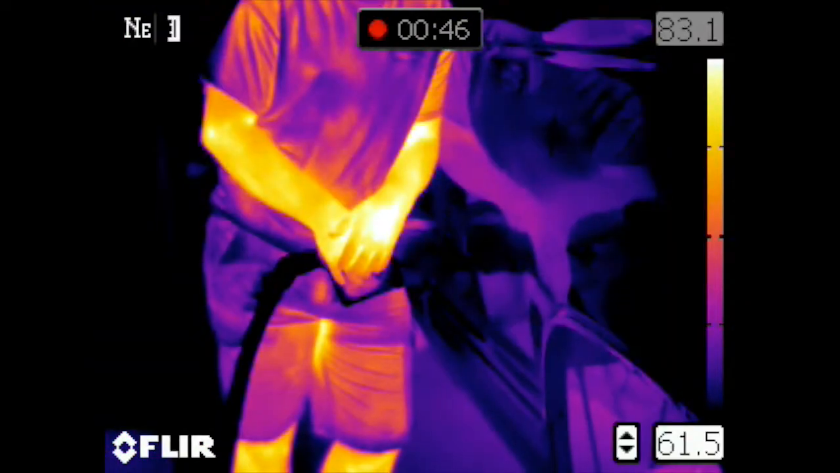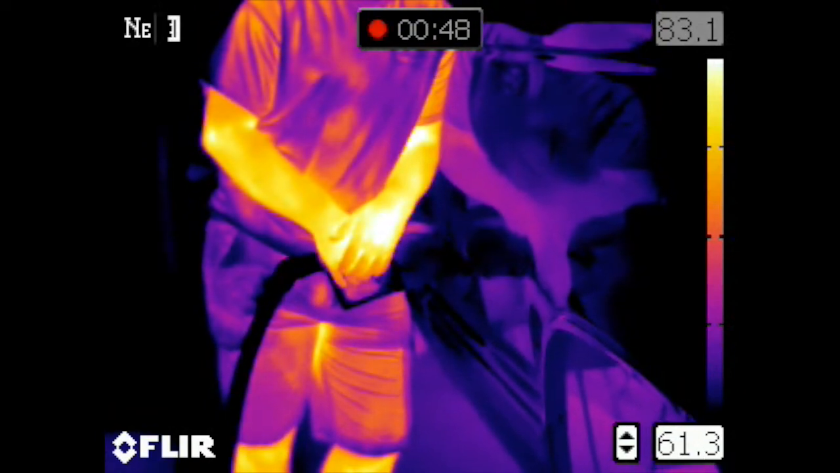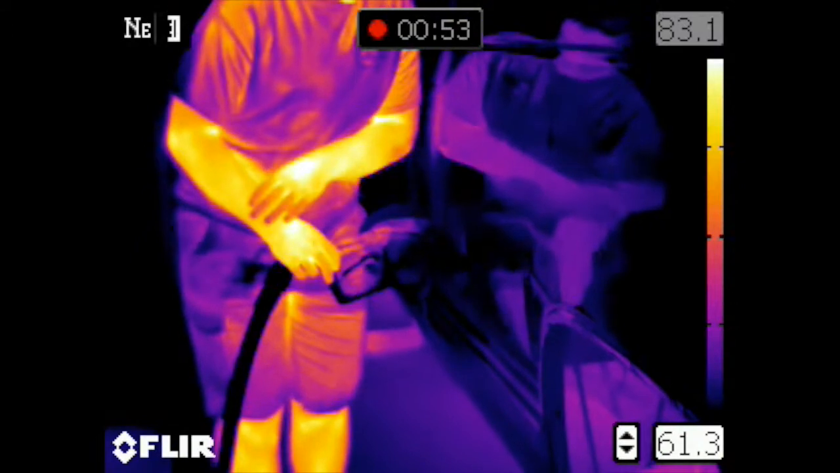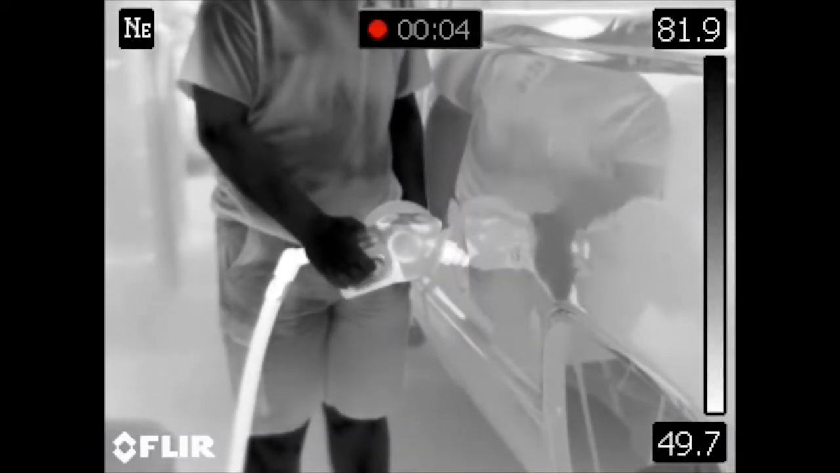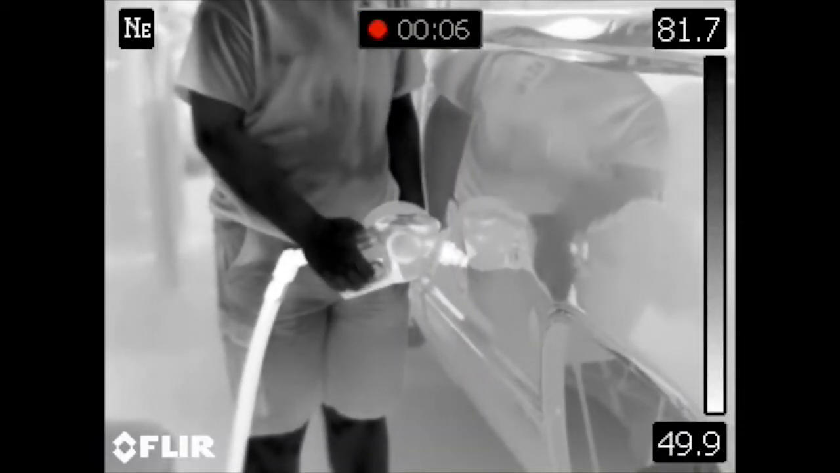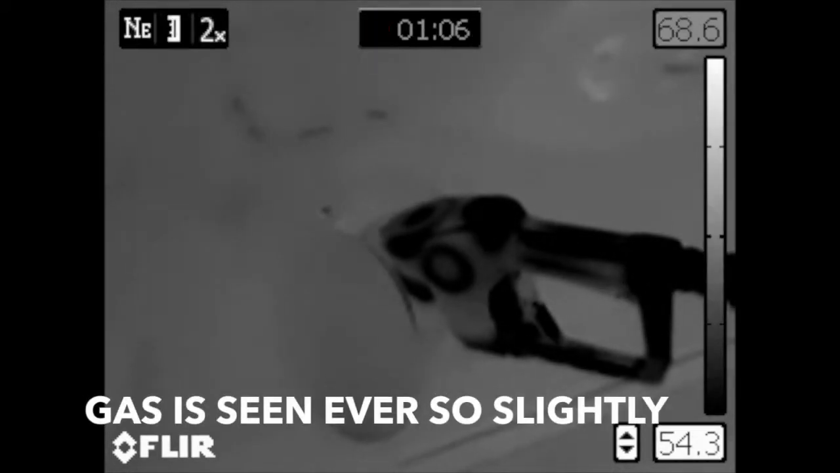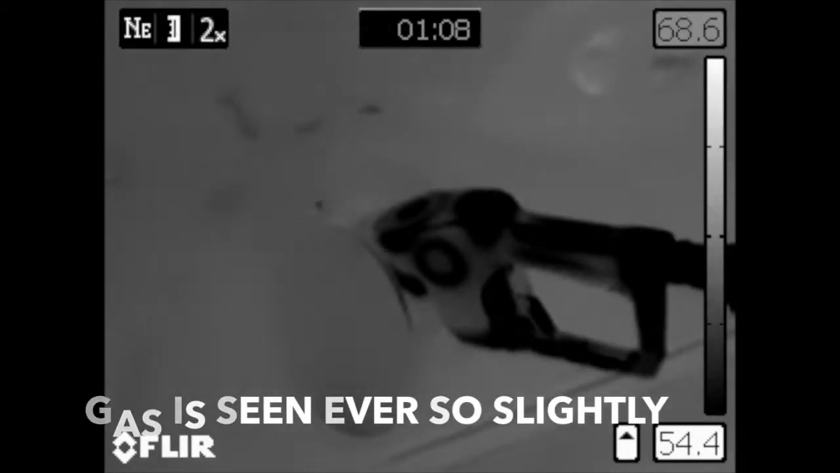We set up our infrared camera. We looked at it from different angles. We zoomed in. We changed the span of the temperatures that it saw. We changed the color palettes, so here we're seeing a white hot, a black hot, then we changed to a white hot. We zoomed in. We tried to manipulate what temperature the camera was seeing, so we could see if we could see any of those gases at all. And we couldn't see them at all.